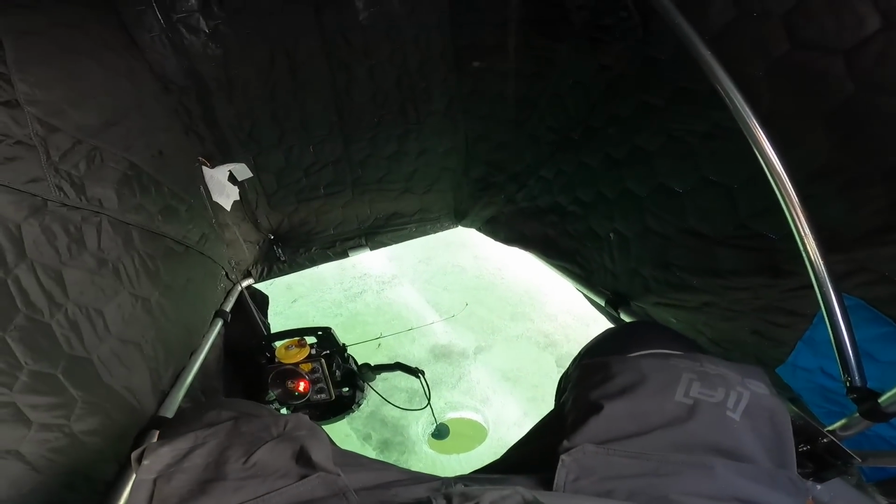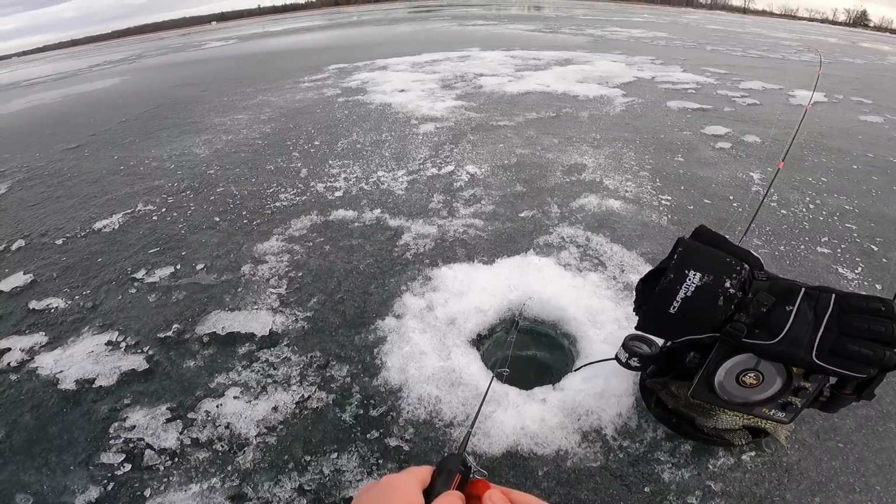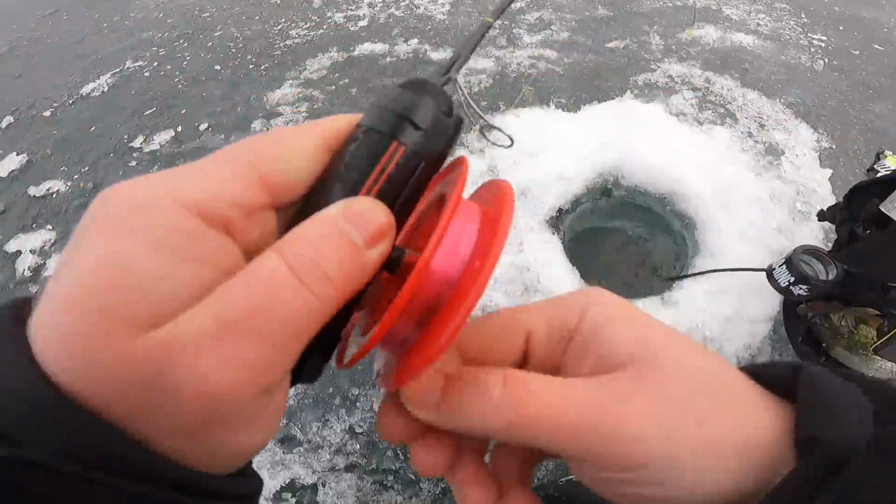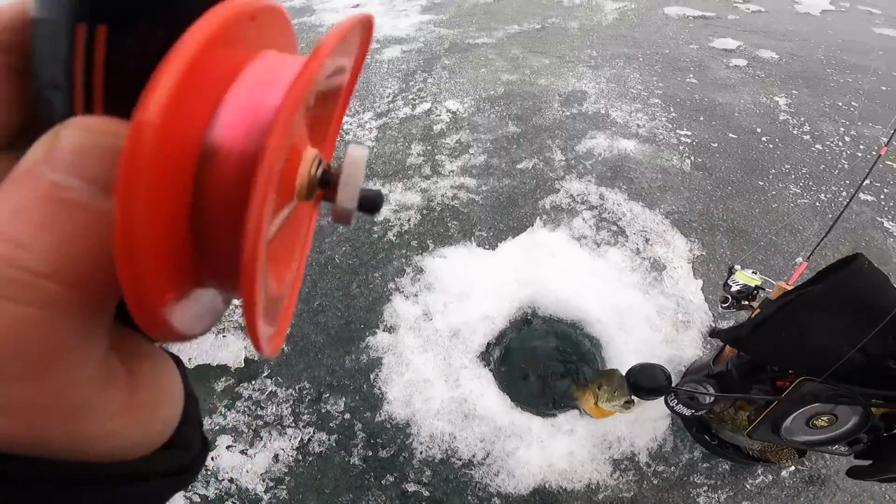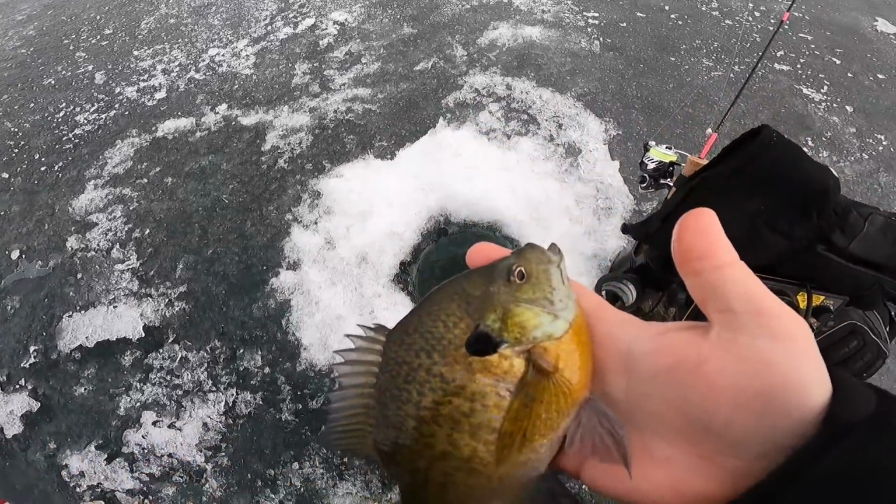Got him. Got one. It's a gill. Decent bluegill. Not quite like the ones yesterday, but freaking nice.